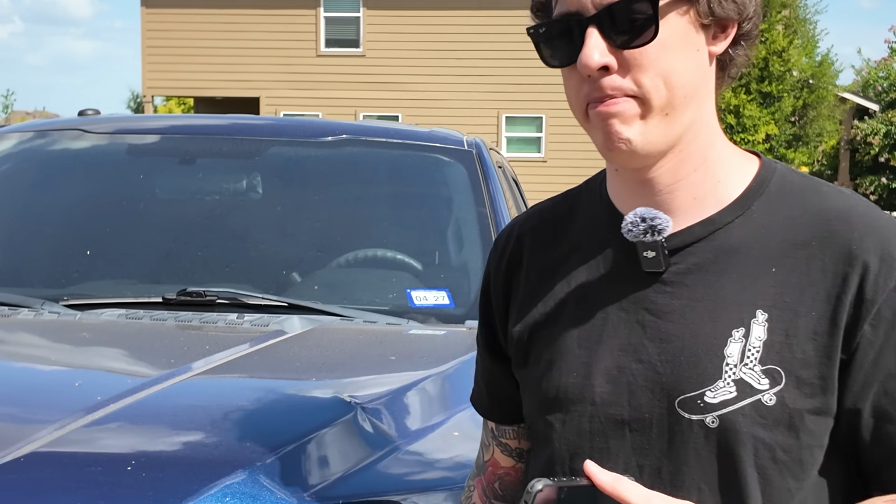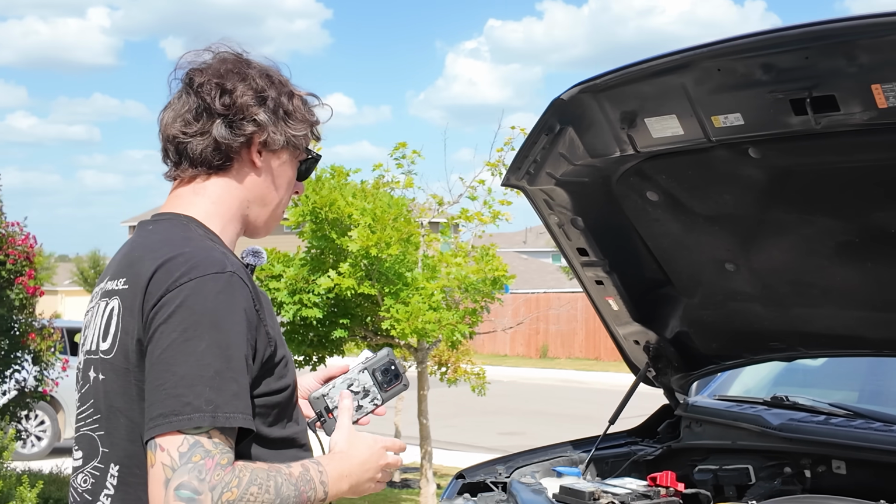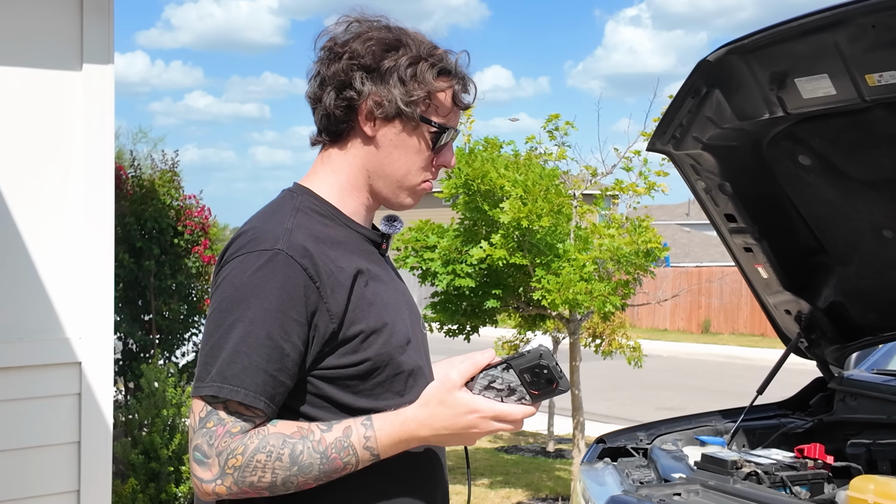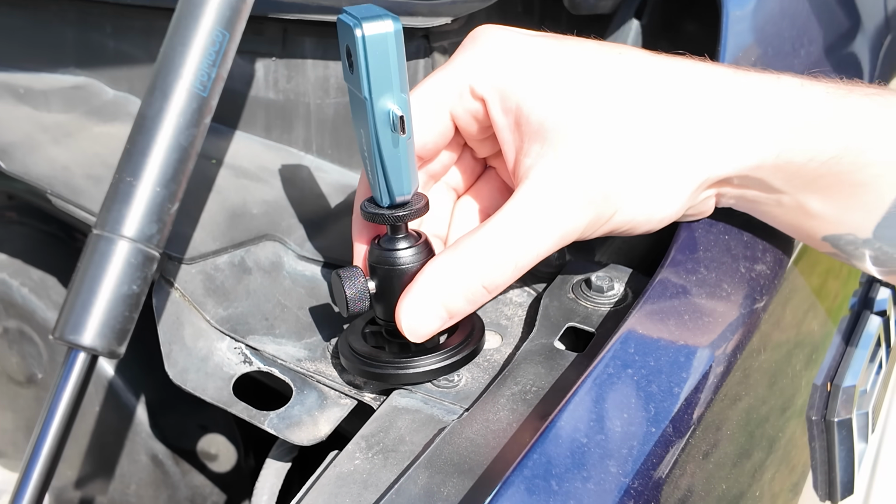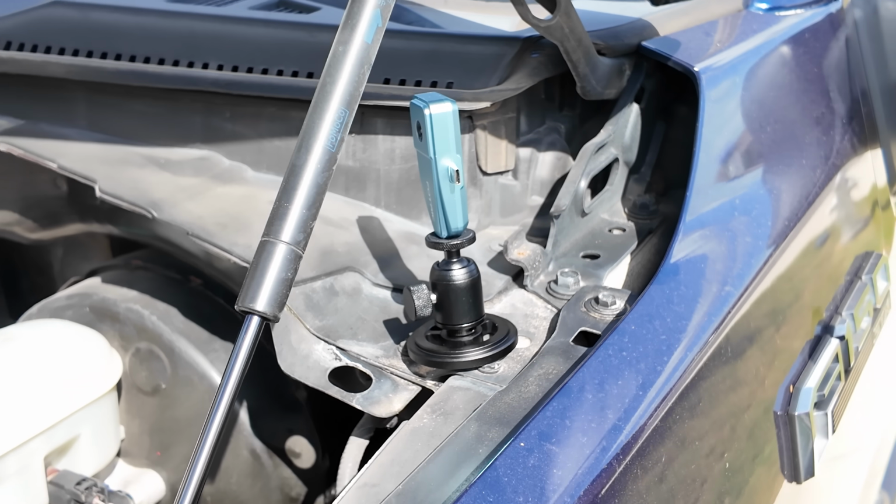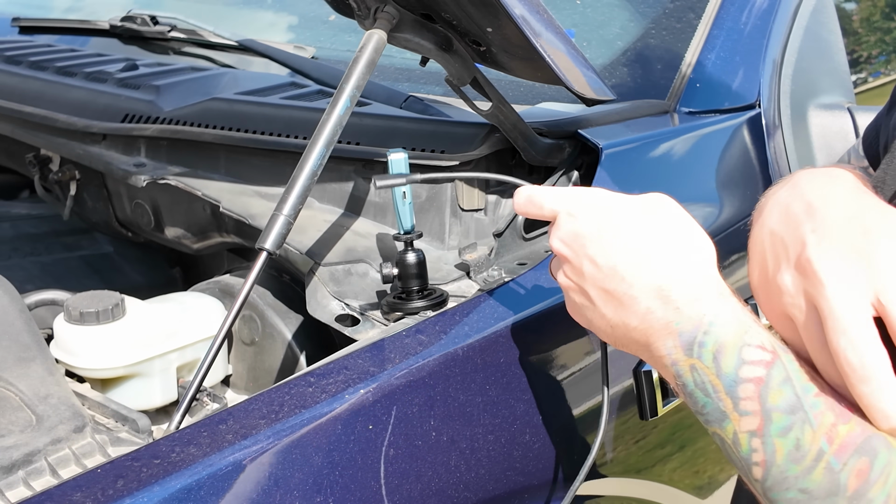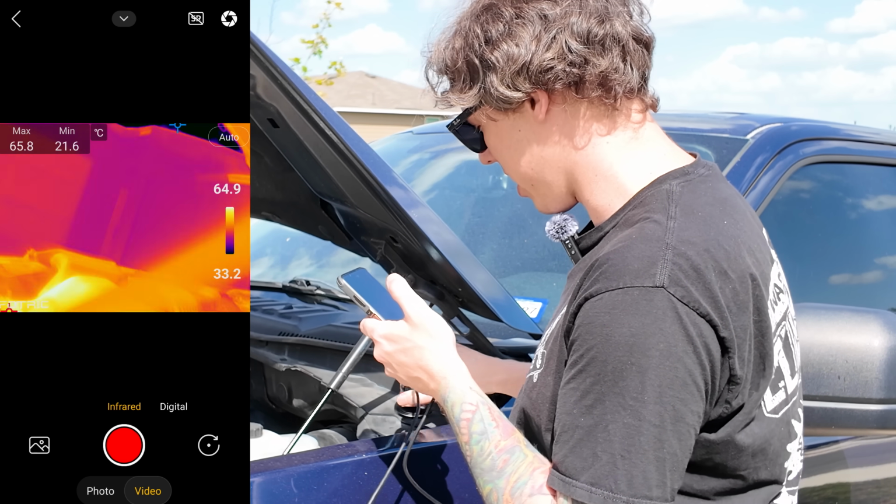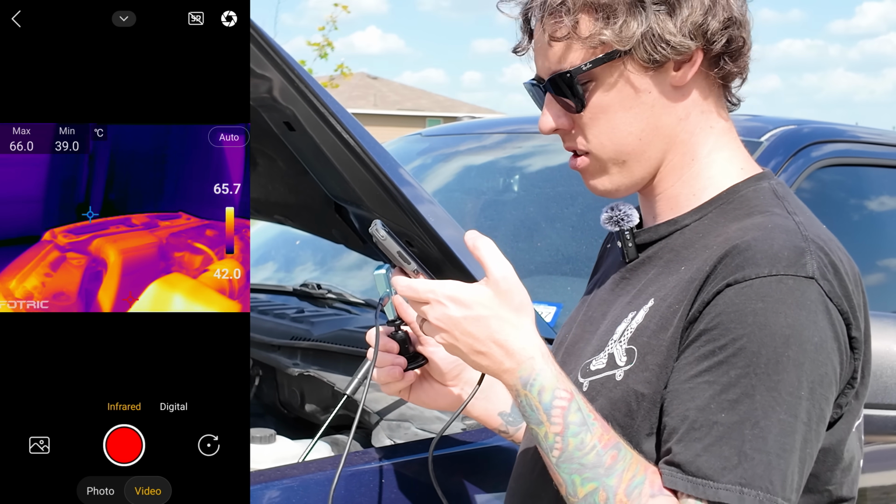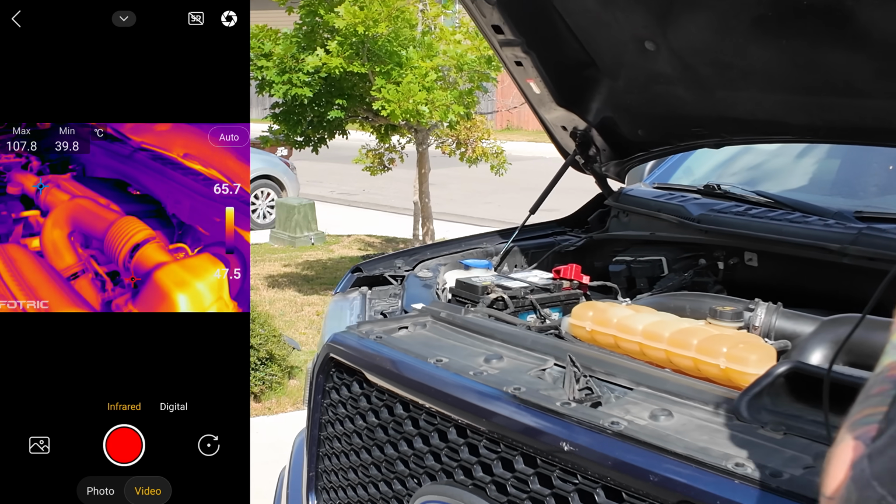I wouldn't worry about it. Okay, now I just need some metal. I think it's sticking to these nuts, but that'll do. All right, and I got my phone. I'm just gonna plug it in. If your car is a little more metal than mine, I'm just gonna kind of pick it up and move it around, but if you wanna just stick it in place and let it monitor a certain spot for a while, you can do that.